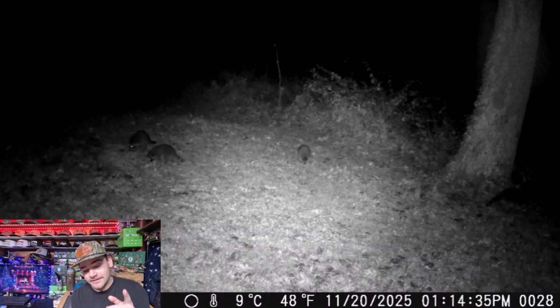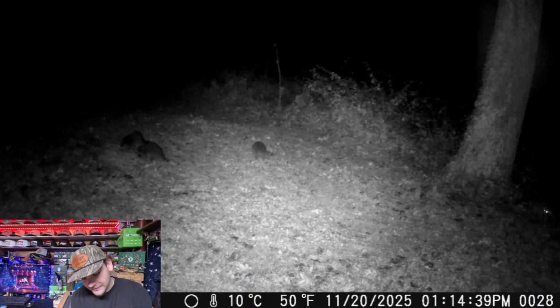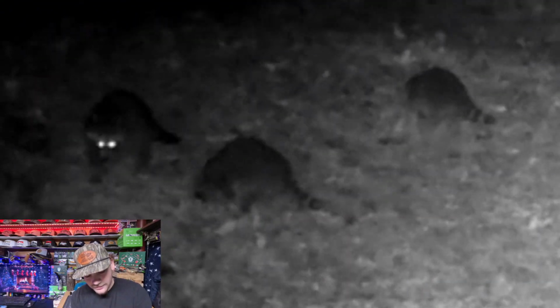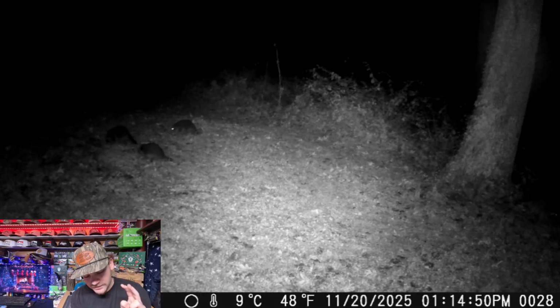Alright, y'all, so here is the mama with, I see 2 babies. Okay, there's some eyes over there in the corner, the right corner, if y'all can see. And these are just some little babies y'all can see. And I guess they're eating on that deer corn feed, which this is 2 or 3 days later on the 20th.